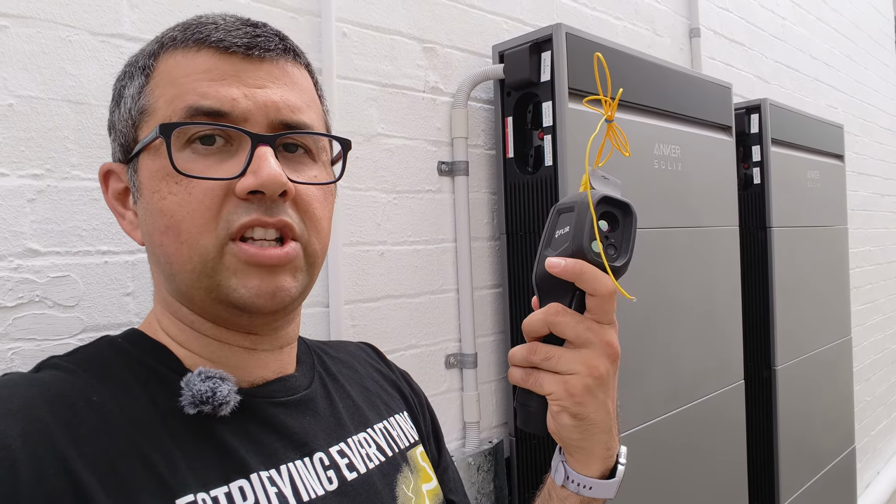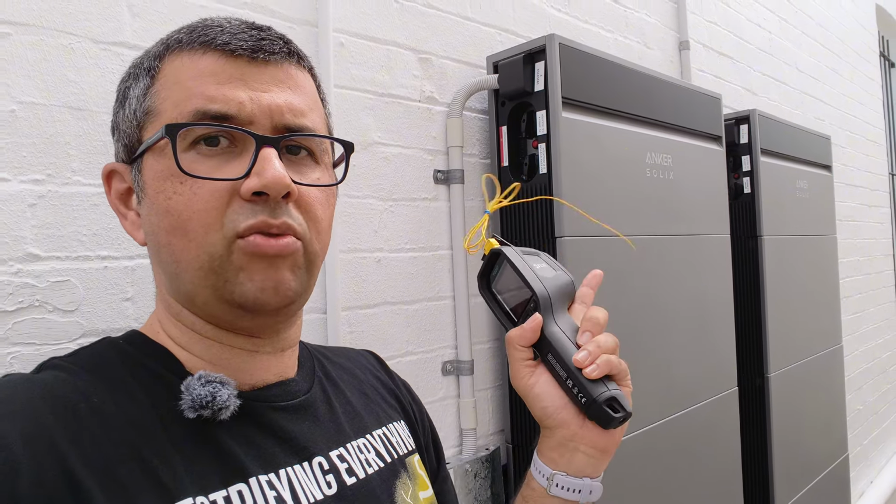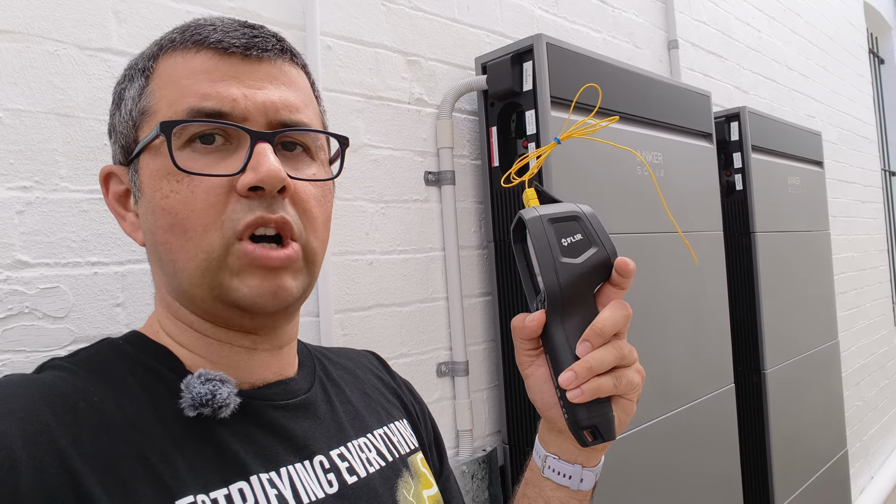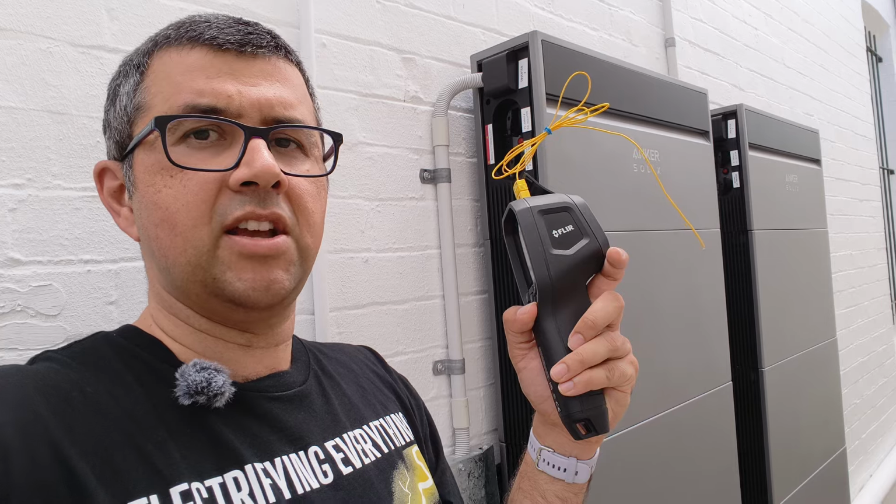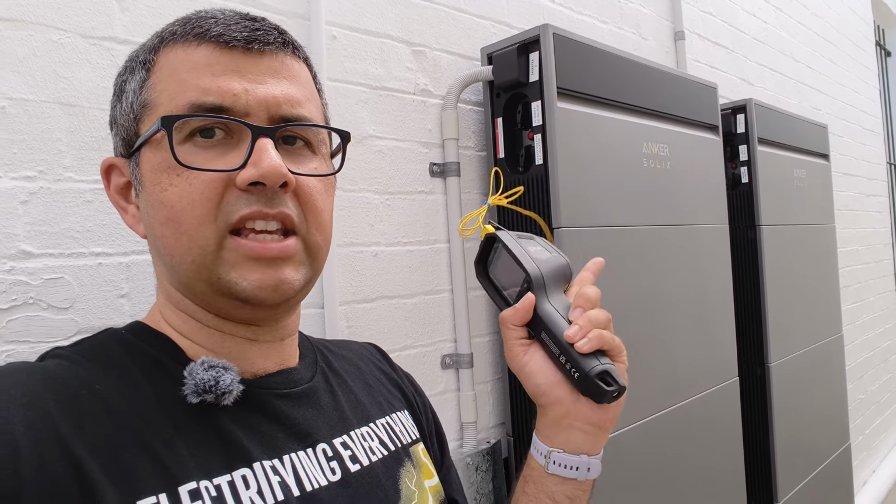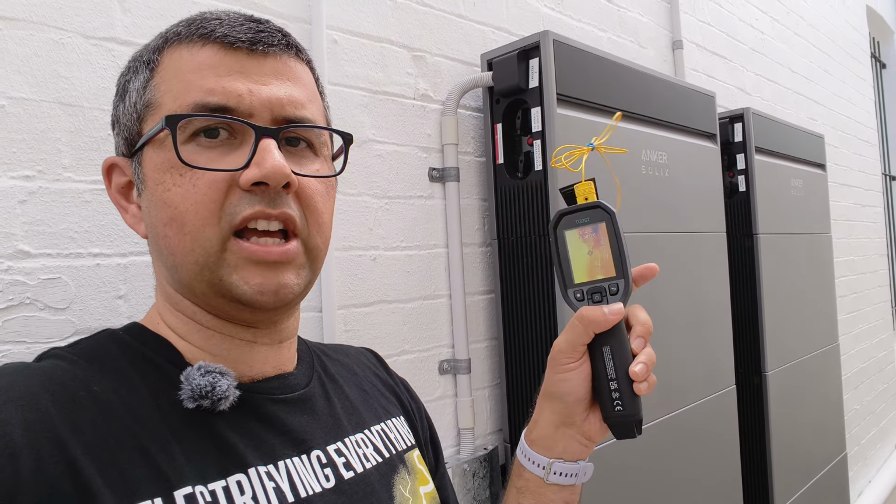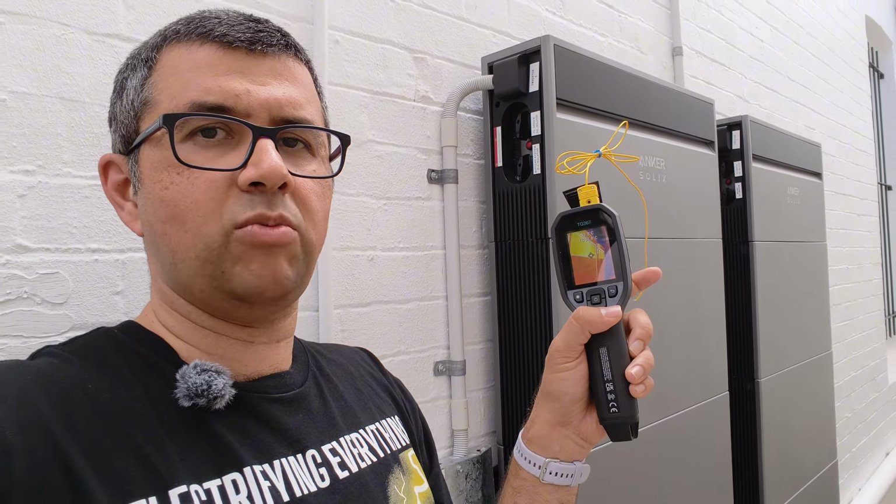It's still not as good as getting the live temperature readout from the system itself in the app, but a contact test will be much more accurate than a surface test. Surface test is pretty hard to calibrate a proper reading for unless you know the exact emissivity and reflectiveness of the surface you're pointing at. Let's do a test with both methods and see what it gets.